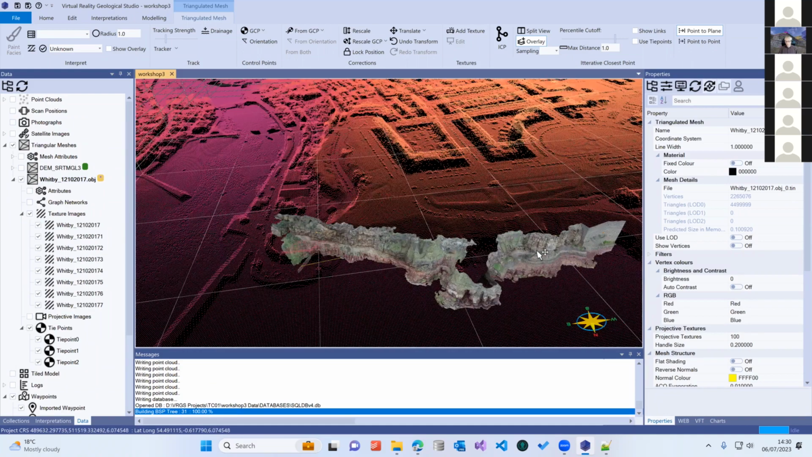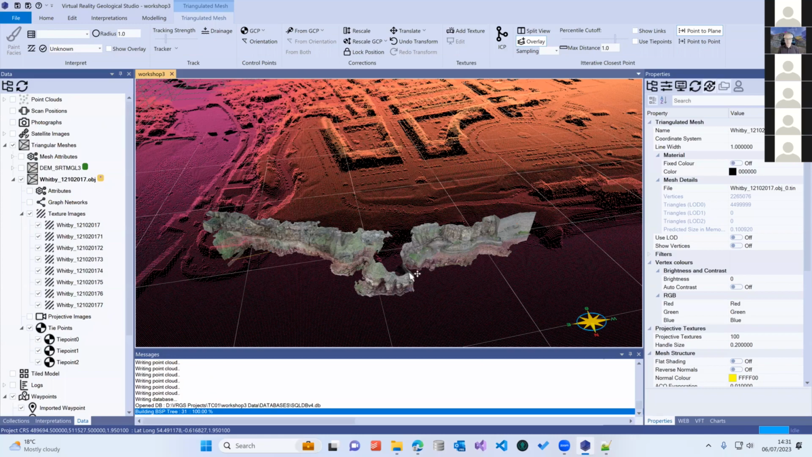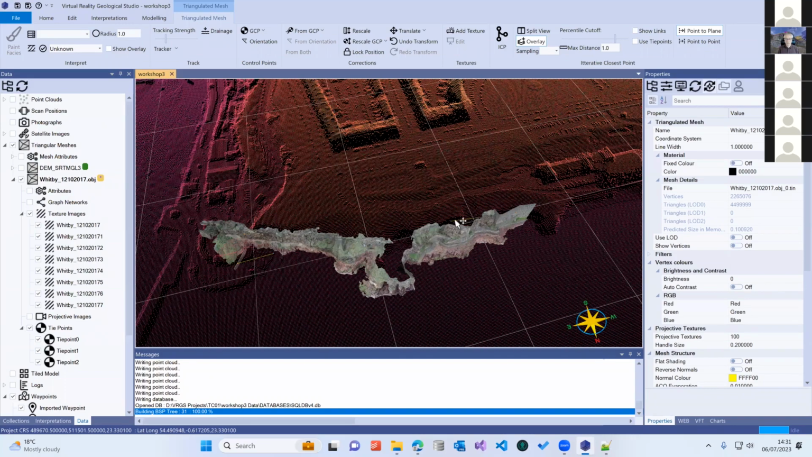But there's a problem. If we look at our control points and the error vectors, the error vectors are still quite large. There's still quite a big difference between where the control points are and where they're supposed to be. And we can see by the way that these vectors are that it's because the model isn't scaled correctly. If we're confident our control points are correct, we can just do a rescale here from control points.